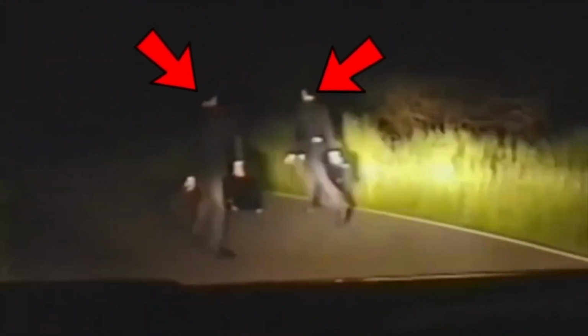This image is taken from a video that went viral a few years back. At first, we see a car driving on a dark road, and out of nowhere, a bunch of guys dressed like Charlie Chaplin pop up. It's super eerie how they all stop and stare into the car, especially with that weird lighting in the background. And there's even a dude wearing a mask to make things even creepier.